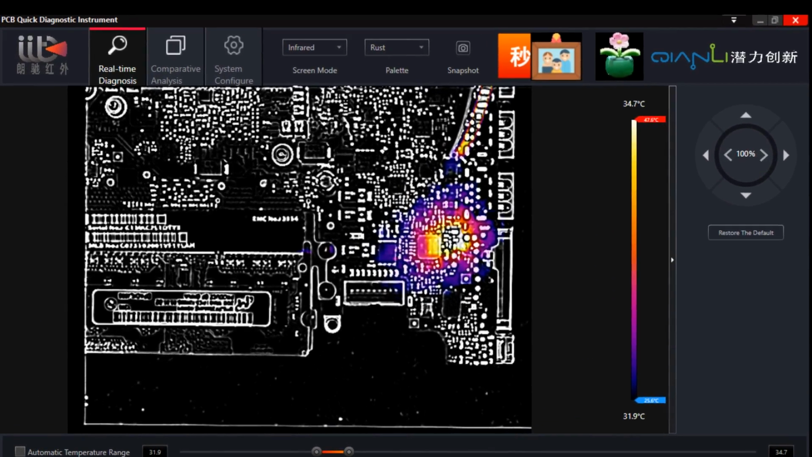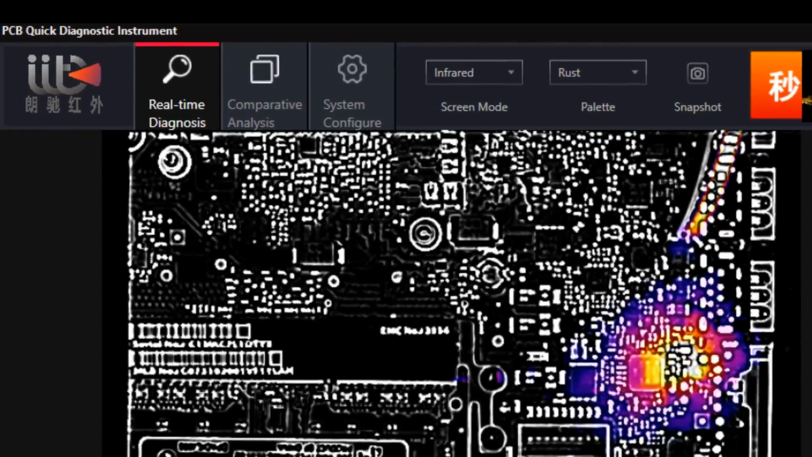And if I were to stretch this out a bit, it's going to get all pixelated if I do this, but yeah. You could see that something around here is warm. Maybe this capacitor, but this is why I think this stuff is useless.